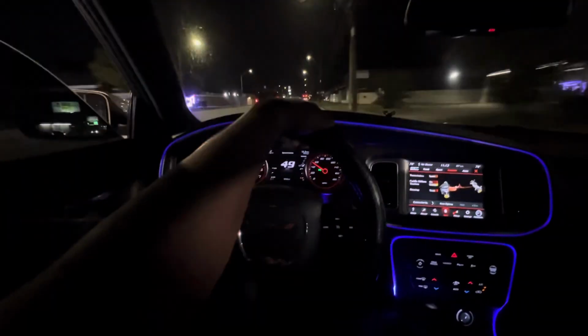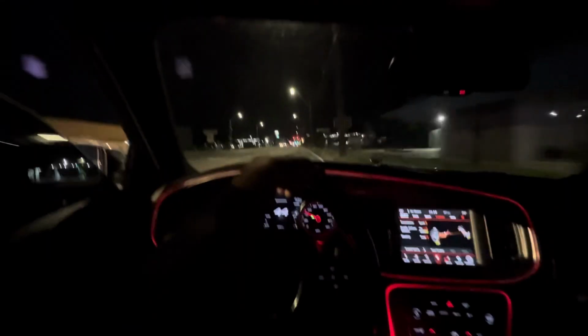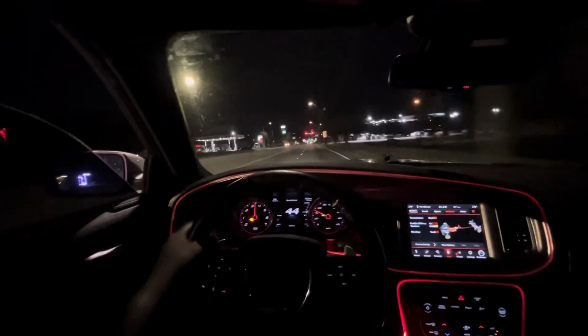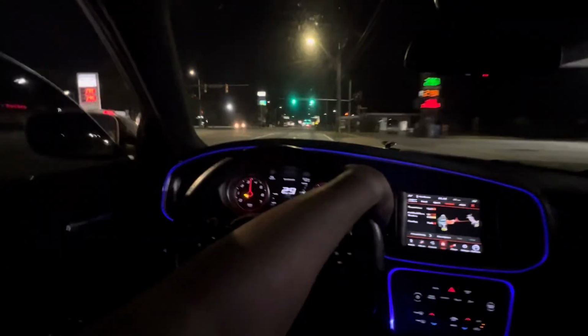I don't even be flooring that car, but it be feeling so strong. Look at him. Riding the bike, looking back like, what's wrong with that guy, boy? Someone at the gas station. Dude just bored tonight, ain't he?